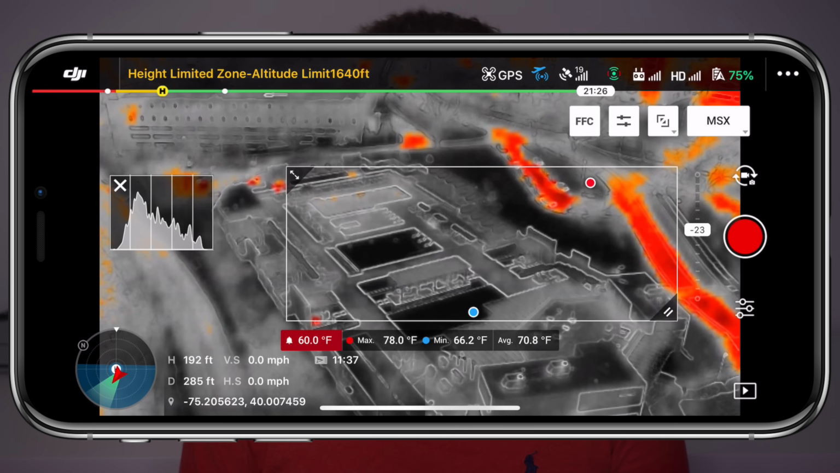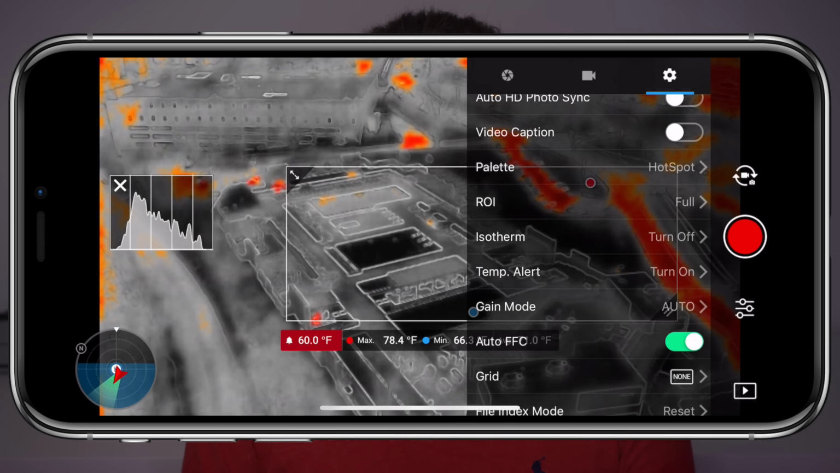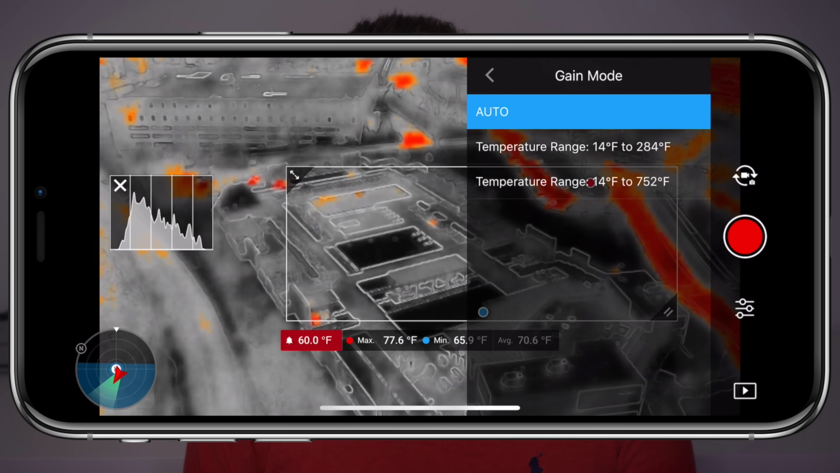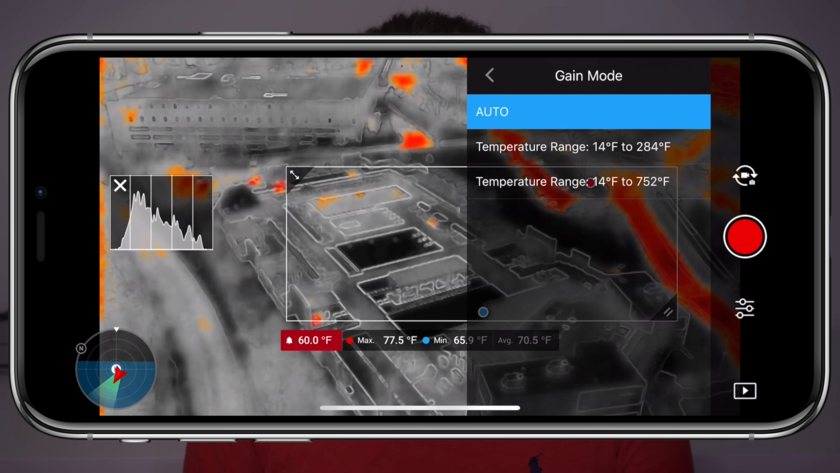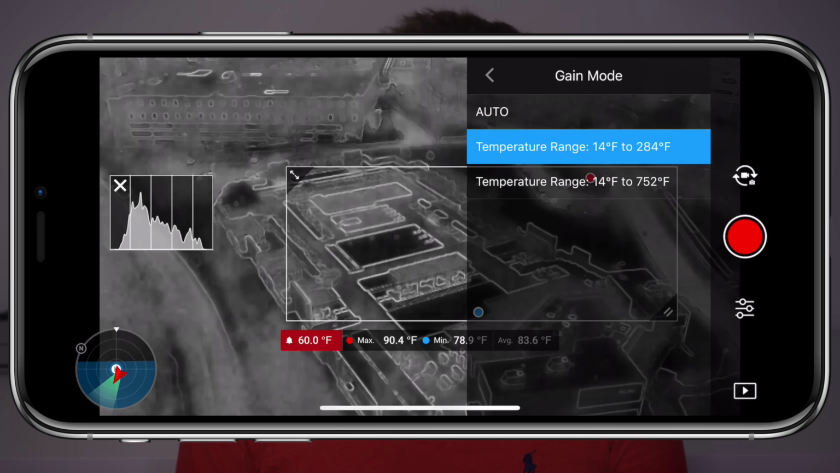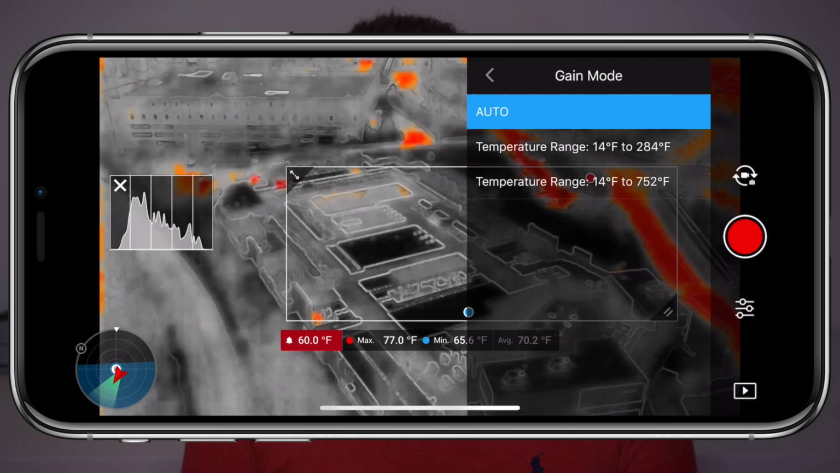After Temp Alert, we have Gain Mode, which gives us the option of auto or a temperature range of 14 to 284 degrees or 14 to 752 degrees. The High Gain Mode, which is the smaller difference in temperatures, will let you capture a narrow temperature range with a higher sensitivity, while the Low Gain Mode gives you a wider range of temperatures with lower sensitivity. I usually leave my camera set to auto so that it can adjust on the fly for me.